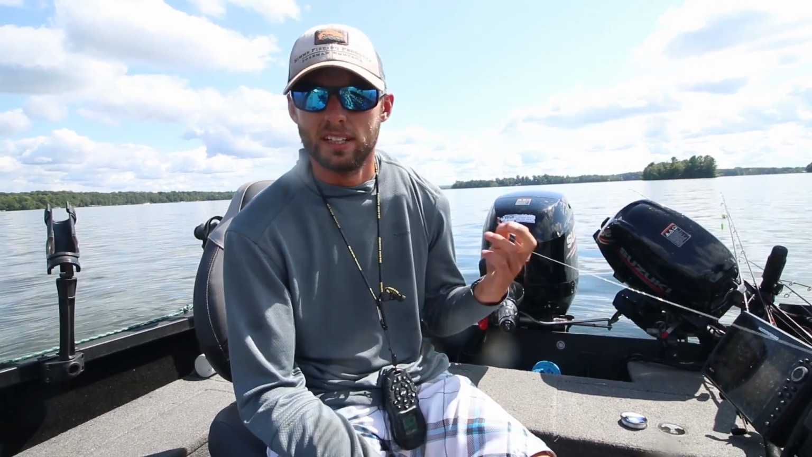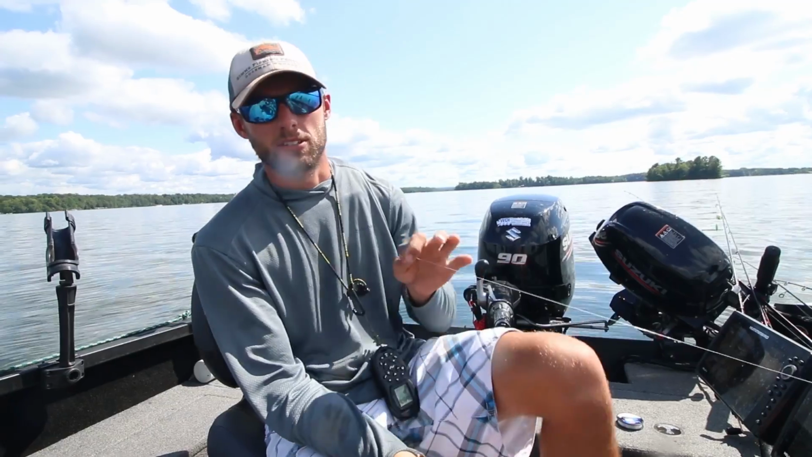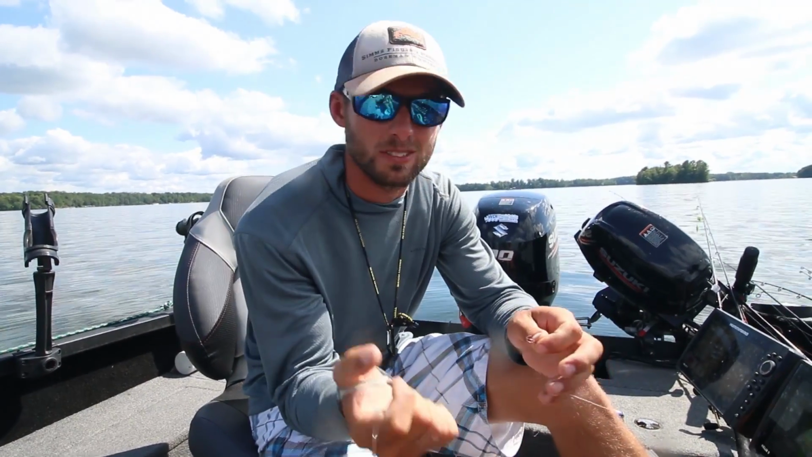All right guys, so I just caught that real small walleye, our first one. And I actually had a few more bites that fish just didn't hook up on. And I don't know if it's because they're just biting short, which is kind of what they're doing in Hayward too, especially on days like this.